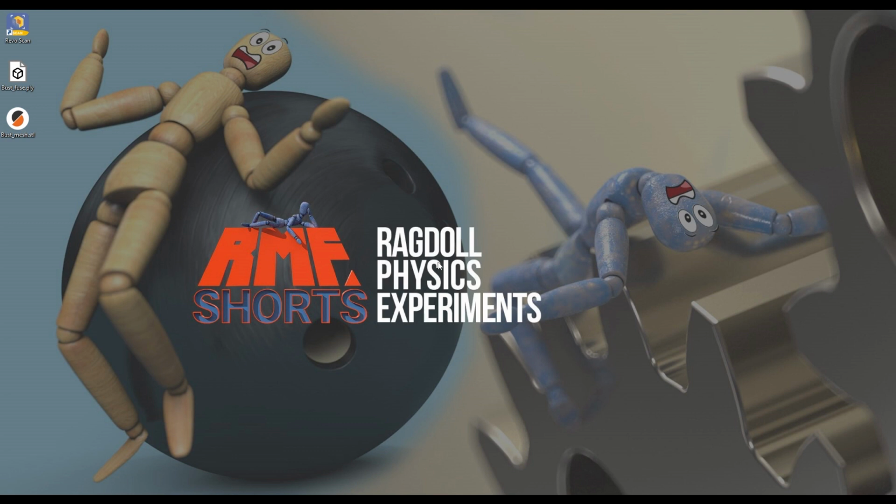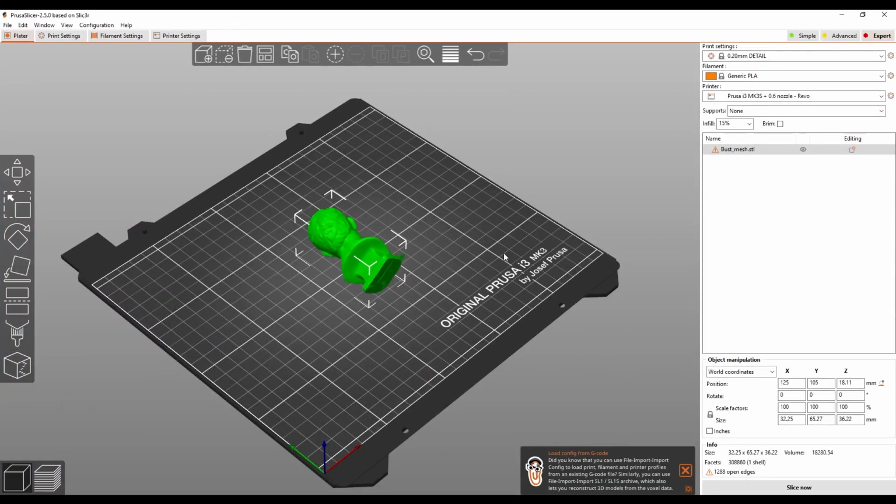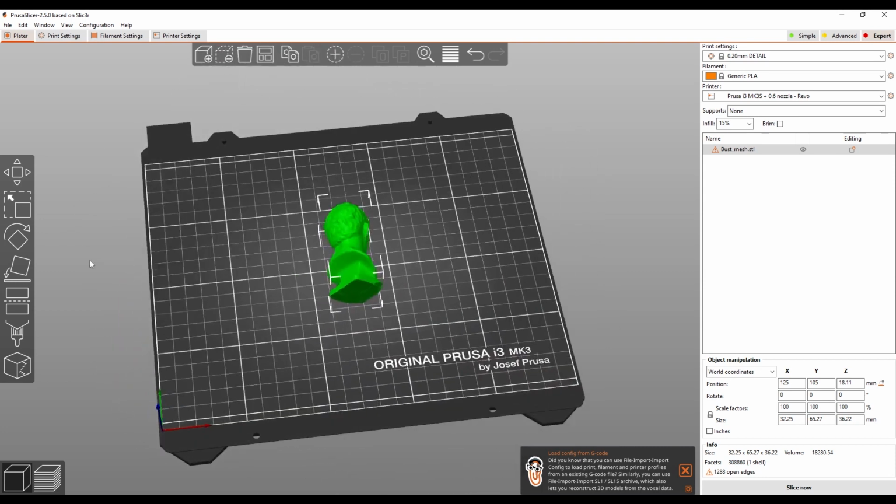So what I would now like to just quickly do is take the original STL and open that in Prusa Slicer. Now, in case you're not familiar, this is Prusa Slicer. So when I do my 3D printing stuff, this is the software that I use to slice 3D models and get them ready to print.